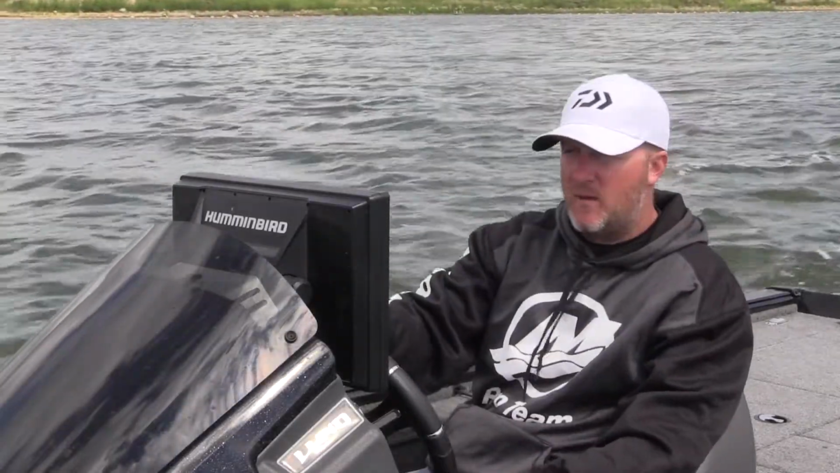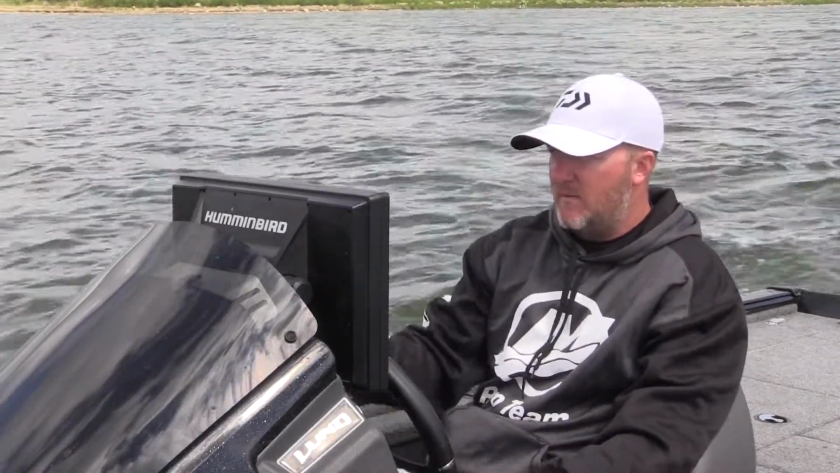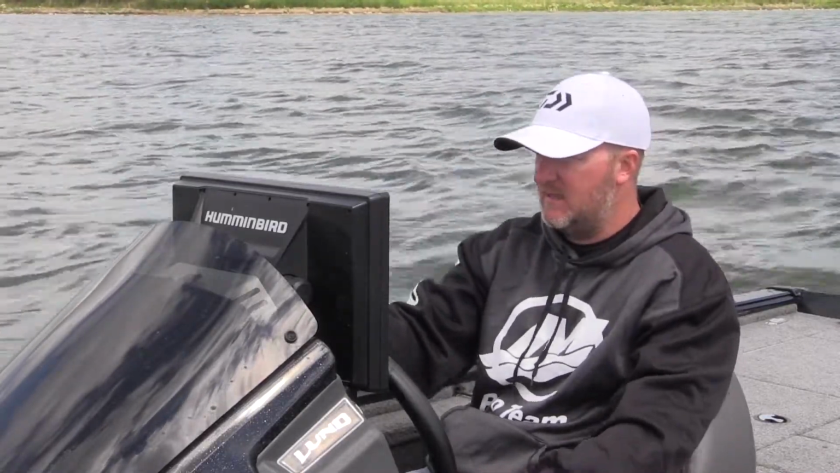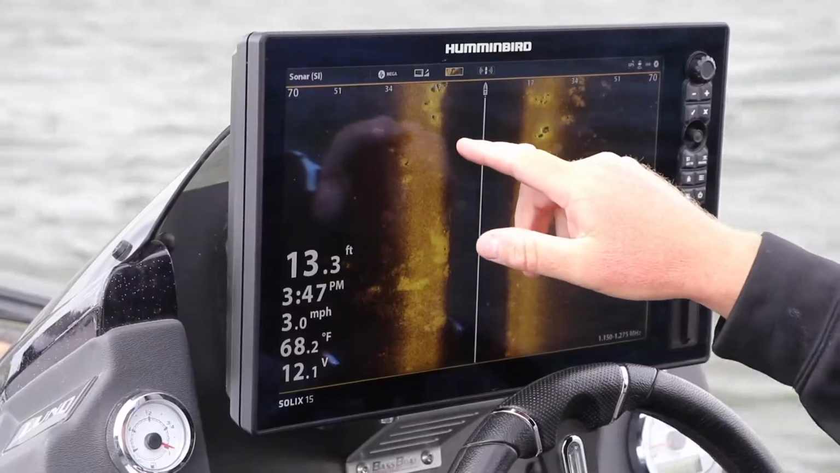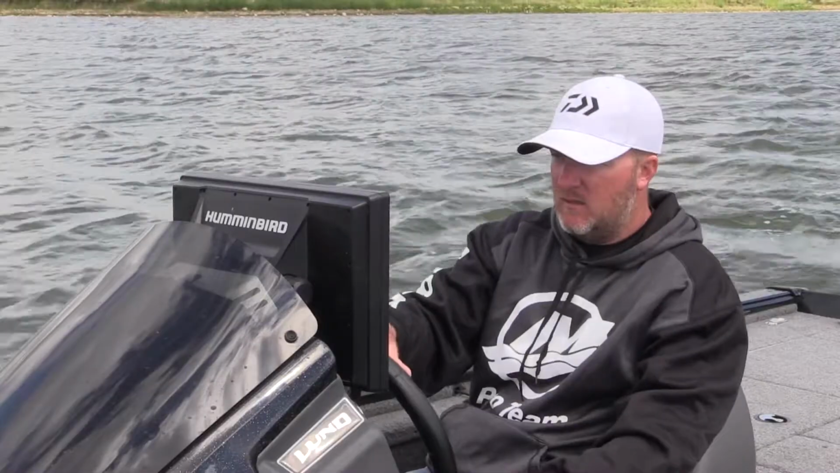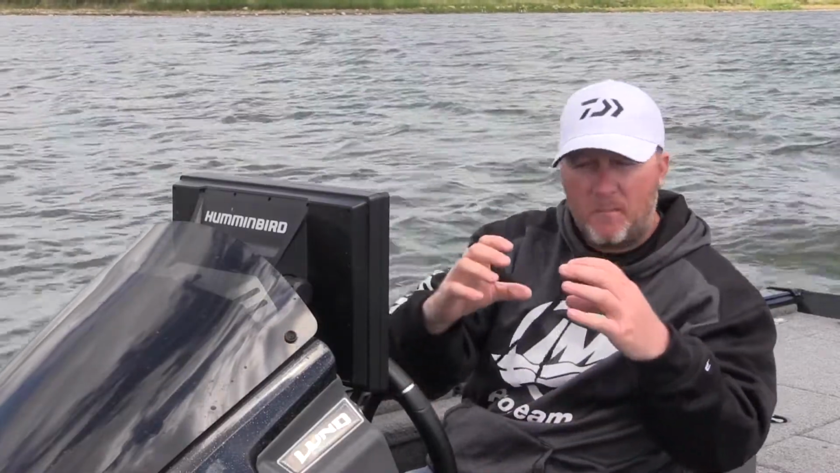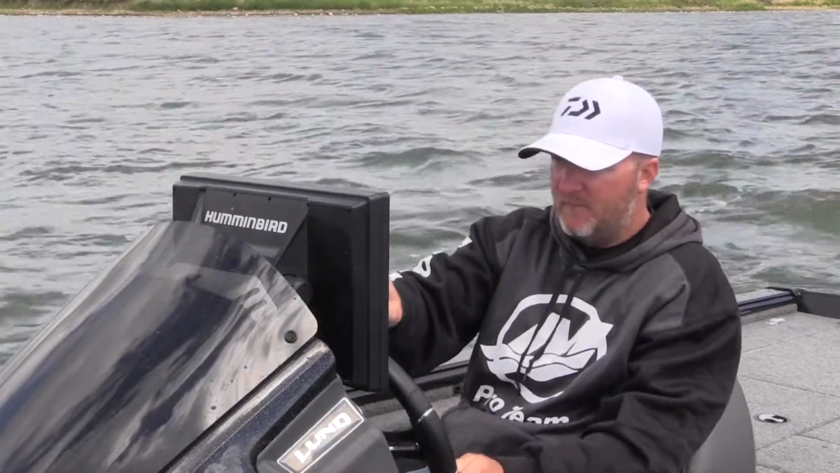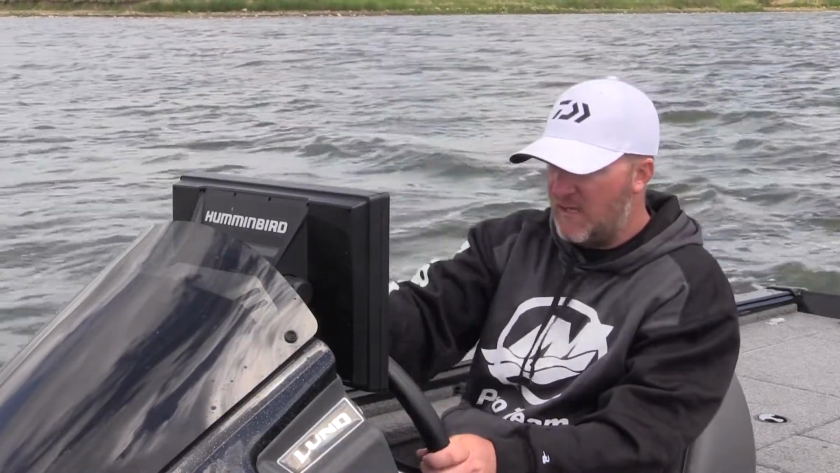Okay, here we're making another pass with Mega. We have our sensitivity and contrast tweaked. We have our speed set pretty decent. We're going over some big rocks right now, and there's rocks butted up by each other, and you can actually see the crevice between the two. Unbelievable picture you can get with this.